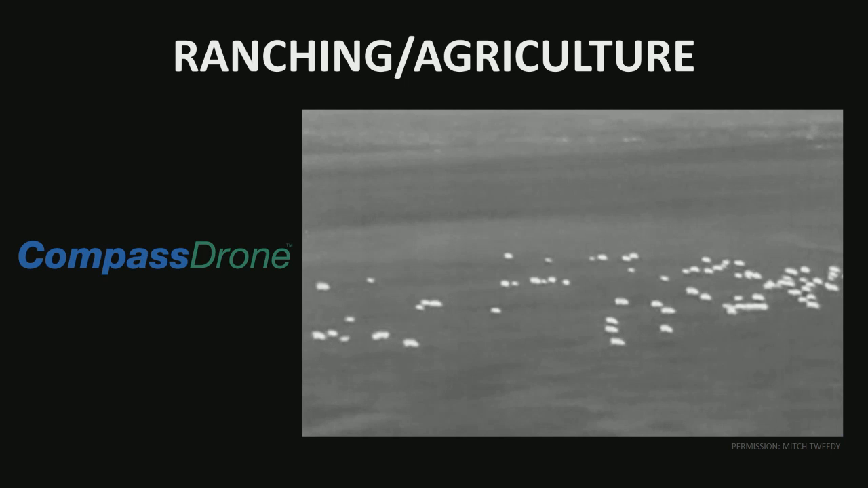In ranching, it's pretty straightforward, but this is about a half-mile away from these cattle. And what you're able to do there is you're able to first identify your herd, especially at night or in low-light situations. You can look for strays. You could also identify if there's any predators that have come into the area. And you could do counts of your stock without interrupting or disrupting the animals or getting too up close and personal to them.